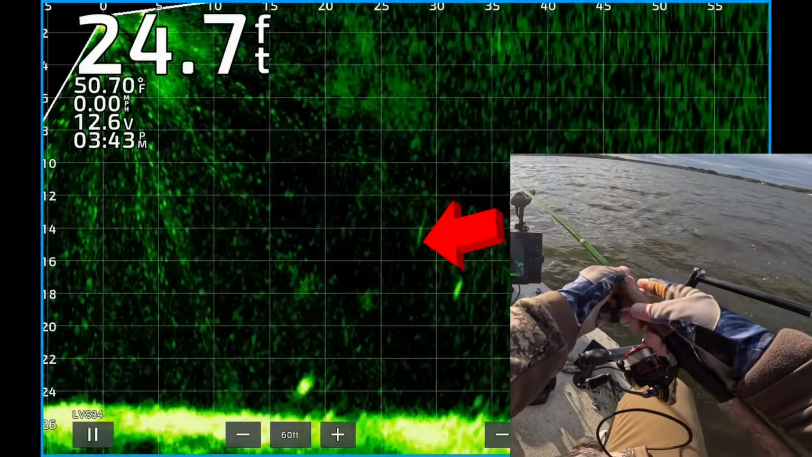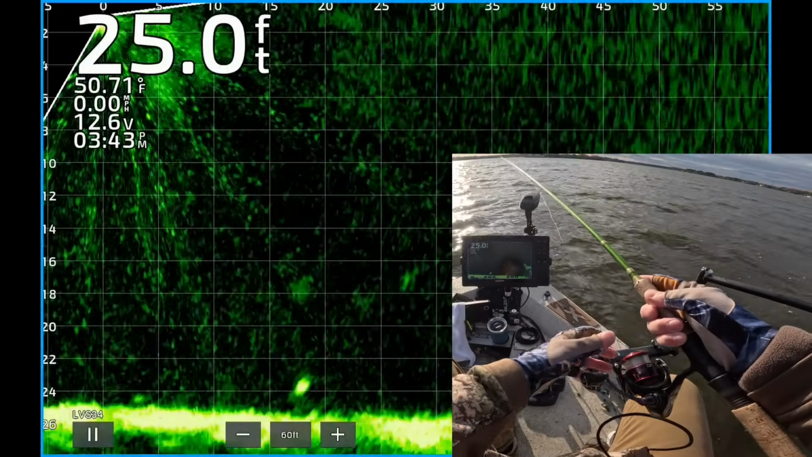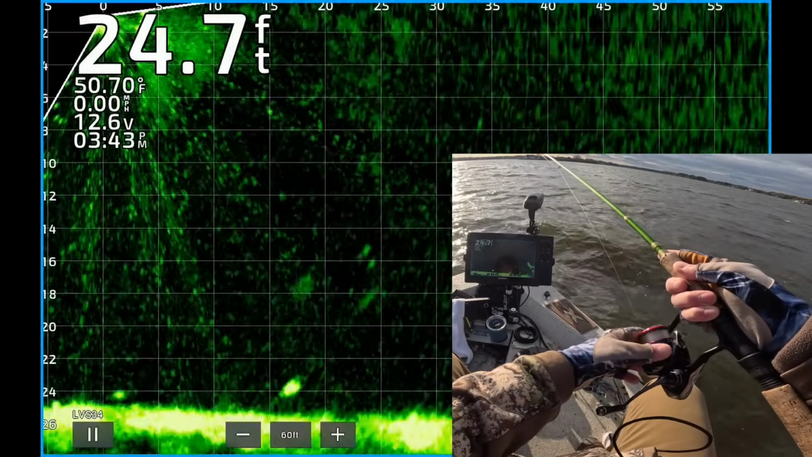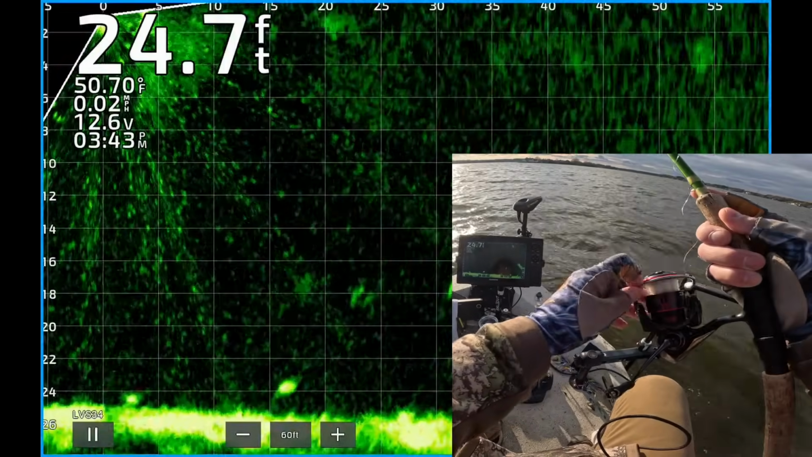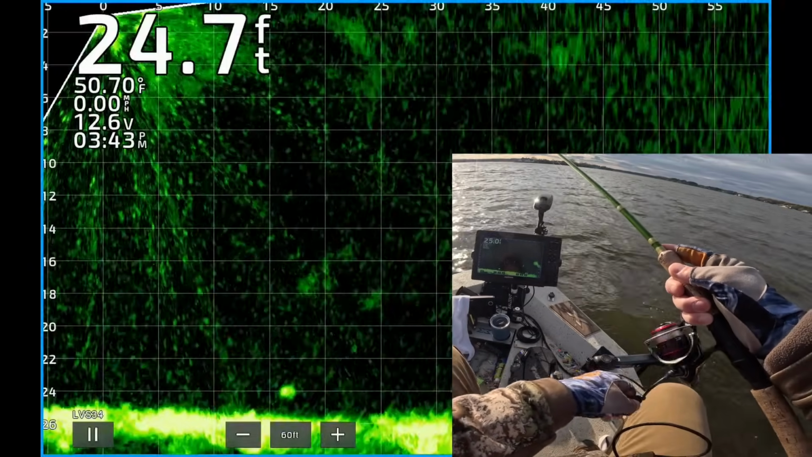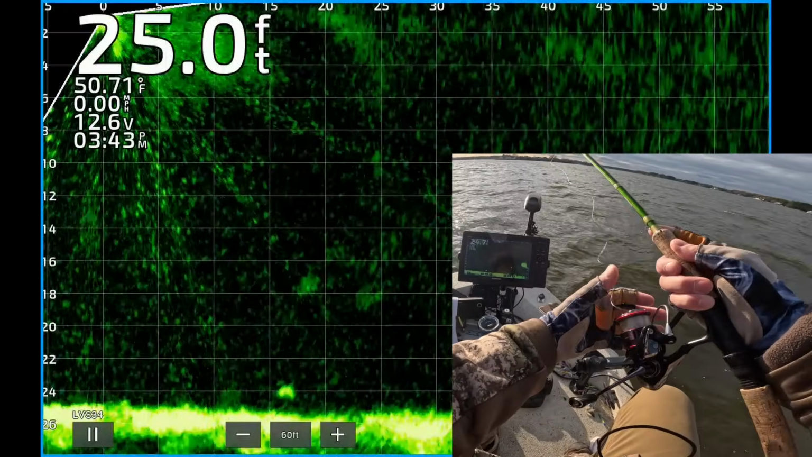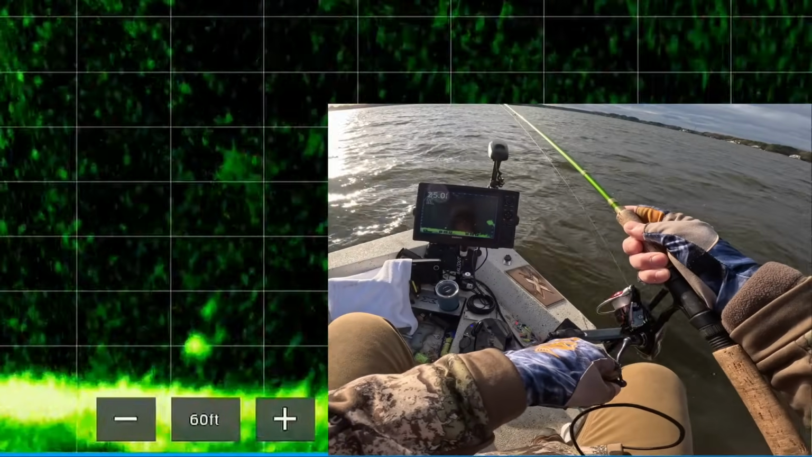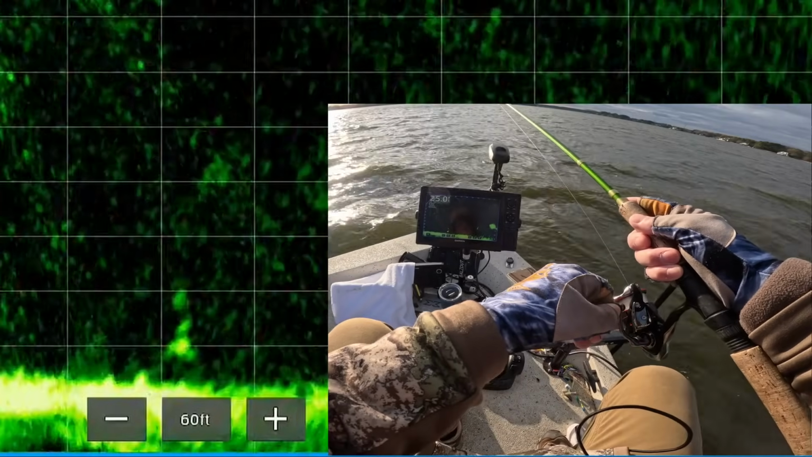Jig about 30 feet from the boat, dropping down to the fish. That's a nice looking fish, about 17 feet out, right above the bottom. So you want to drop it right on top of them and stop your lure right before you get to the fish. You don't want to hit the fish with it generally.